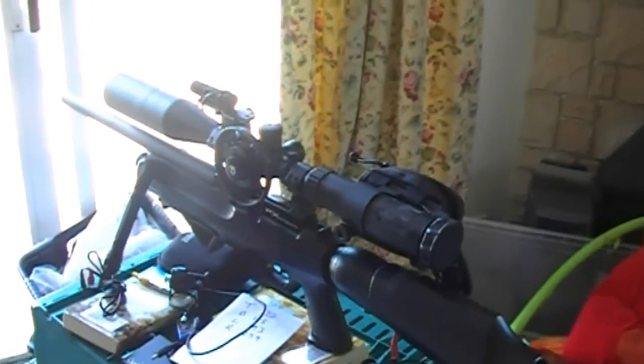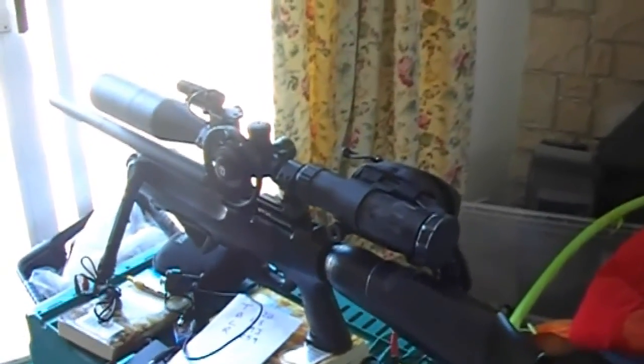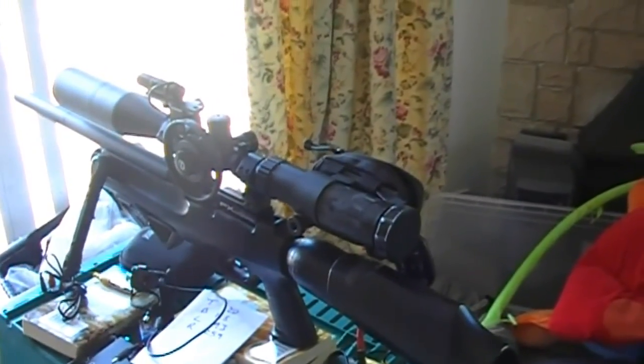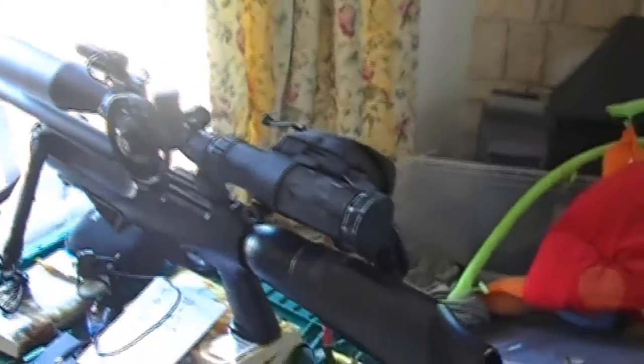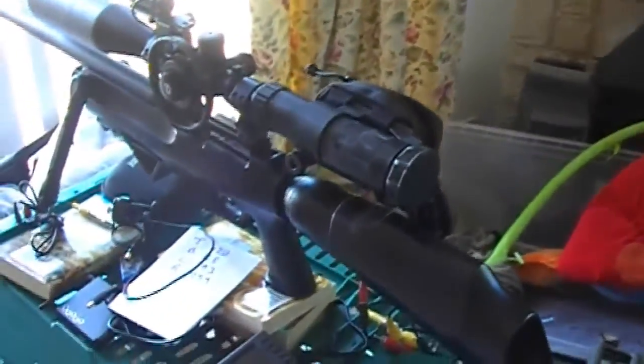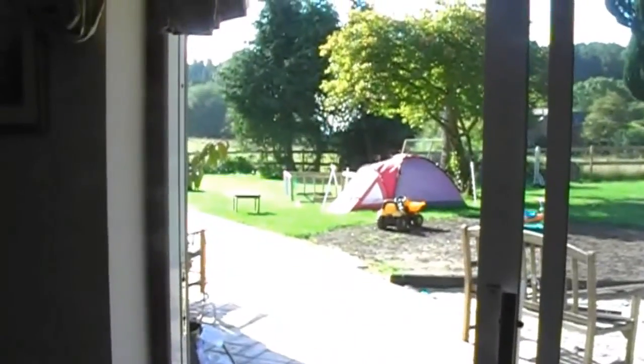So the next step, one I've been thinking about for a long time, is to try and solve the problem of limited field of view. Even on 6mag, on this particular scope at its minimum, there's still very little field of view. So unlike normal hunting in daylight, you can't scan around with your eyes, locate something and then bring the rifle up. You can only see what you can see through the rifle, and I'll show you in a minute.